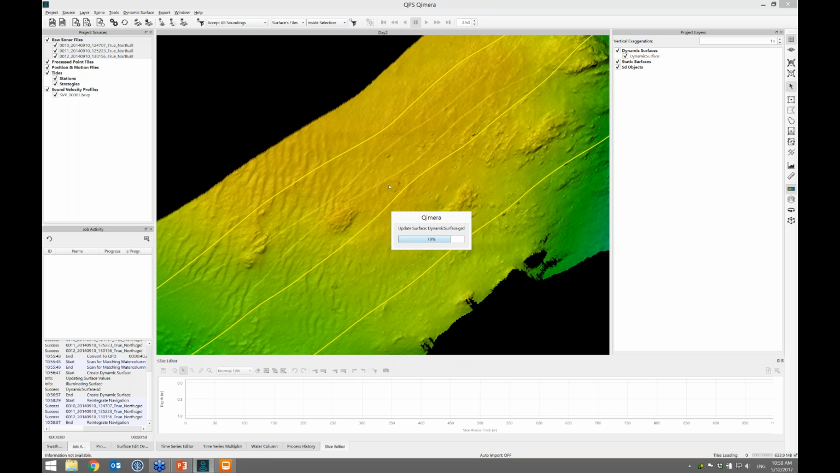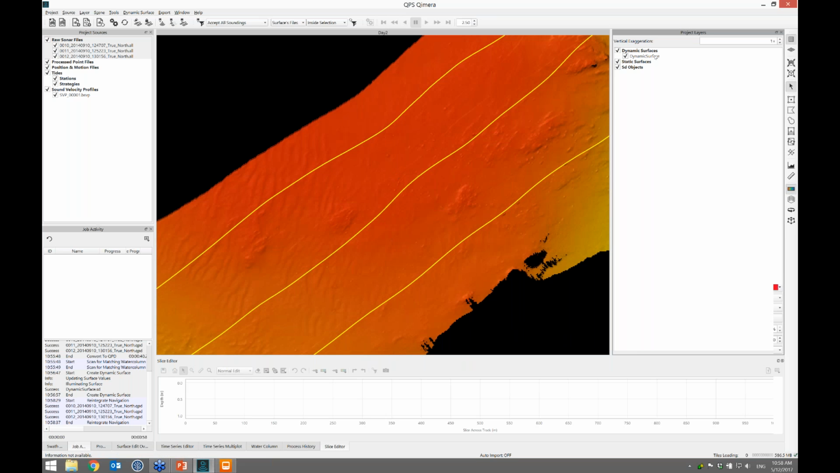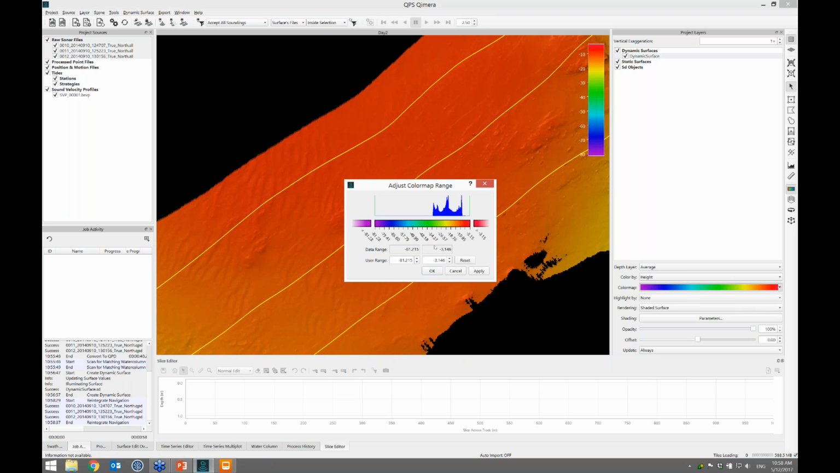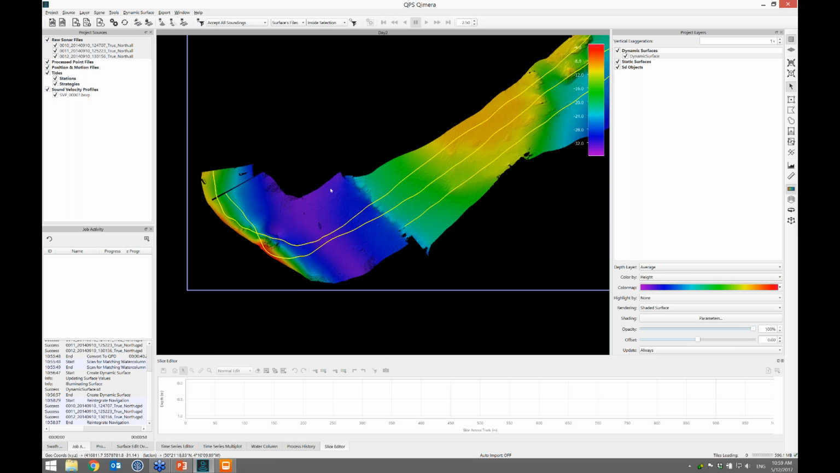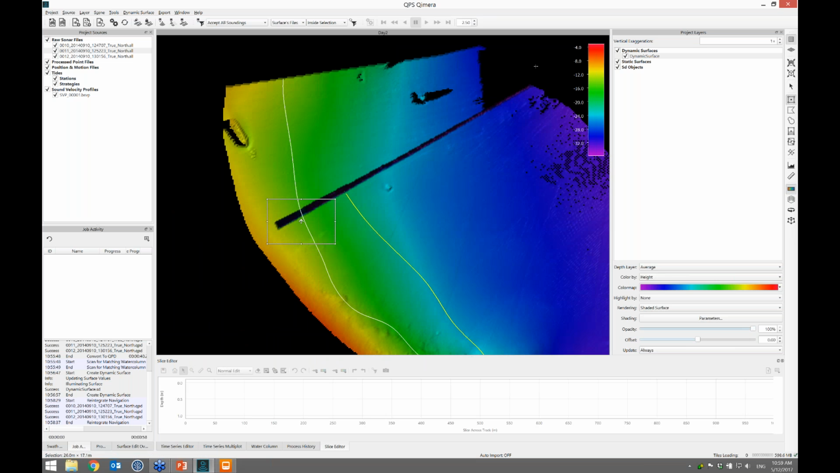And the grid updates. And of course the color map changes because we've changed the vertical scale. And sure enough, the seams get better. Okay, the GPS hiding did a good job correcting, and I zoom out and I look around, and oh, I notice an artifact here. That's probably the end of the line where the last few pings didn't have a GPS height. So what I can do is just grab that area, and I'll launch the slice editor.